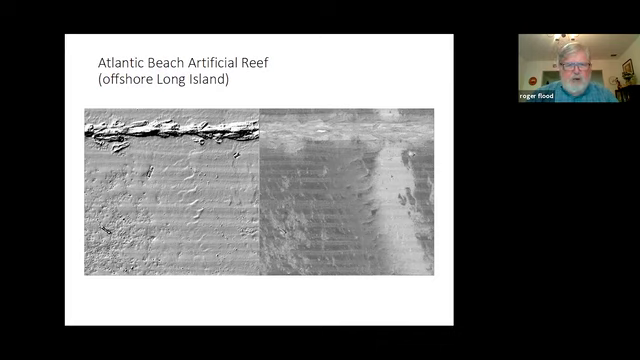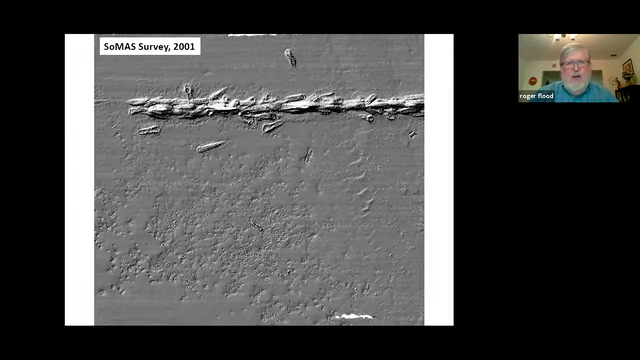And we have the sun illuminated or hillshade image and also the backscatter image. And we're going to look at, I think, six surveys that have been through this area over 20 years. And so we can get an idea of what the bed looks like. So in 2001, this is what we saw, a lot of little spots related to this debris on the seabed, and a nice set of some sort of sand wavy kind of thing off to the side there.